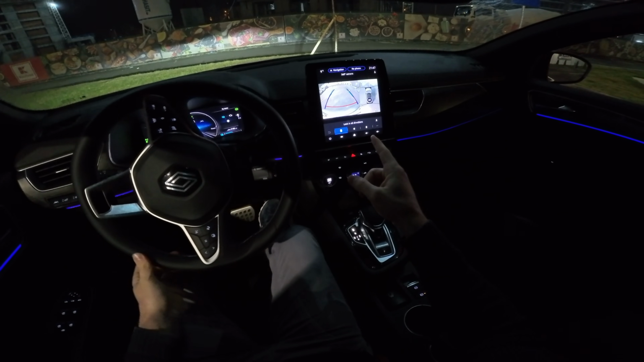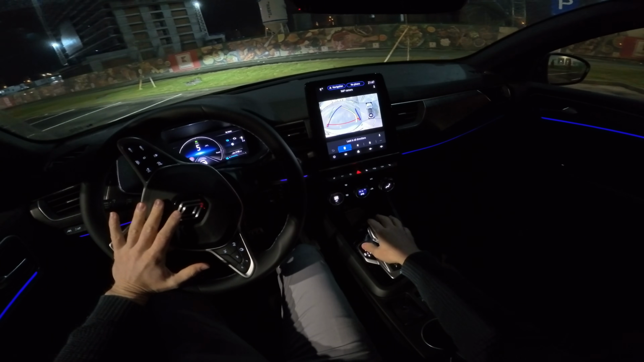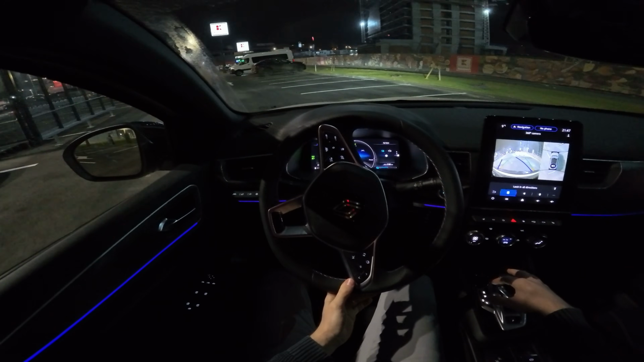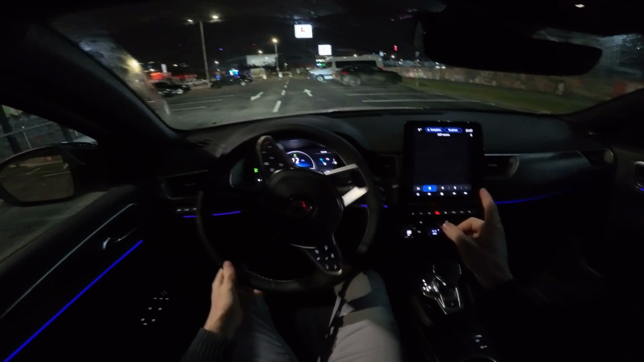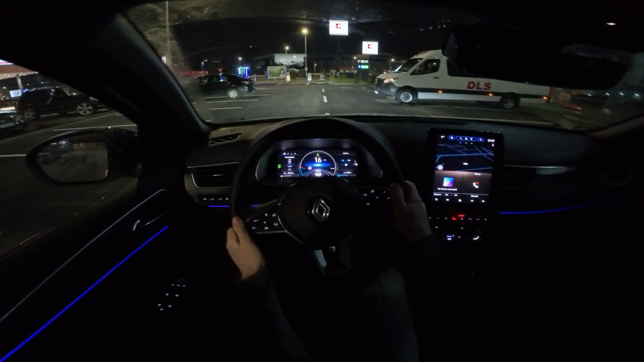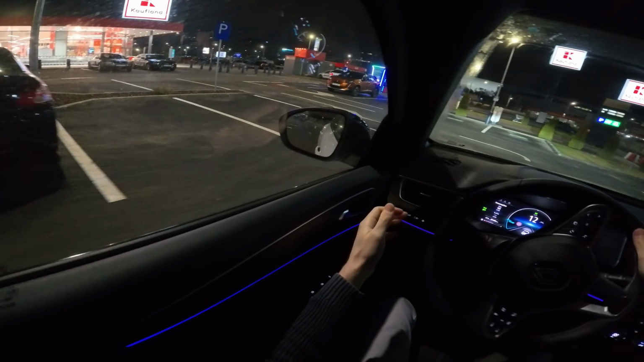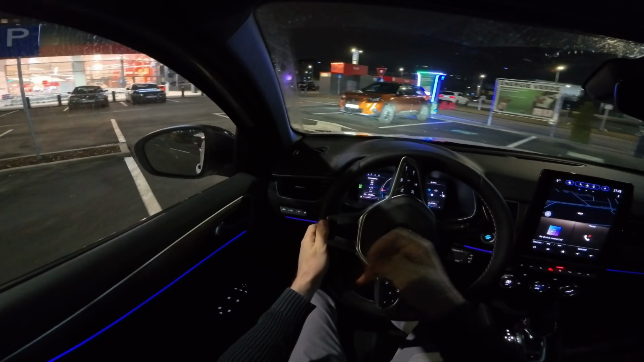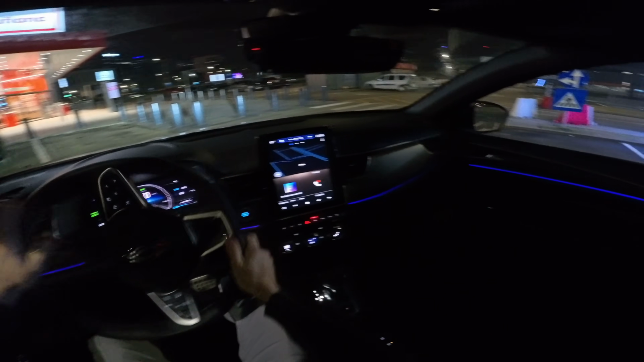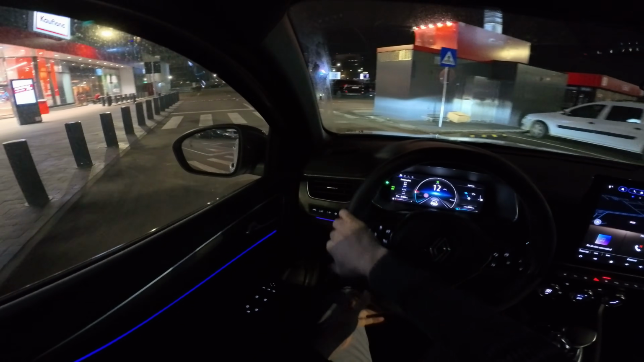Also, it comes with a 360-degree camera. I noticed that even though the resolution is not super good, at nighttime it's super clear and you have a very nice view, and I like it. I find it super useful. Other than that, very nice ambience inside the cabin. The background light from the buttons is a dimmed white, so it's very pleasant when you drive at night. Nothing inside here bothers me at nighttime.